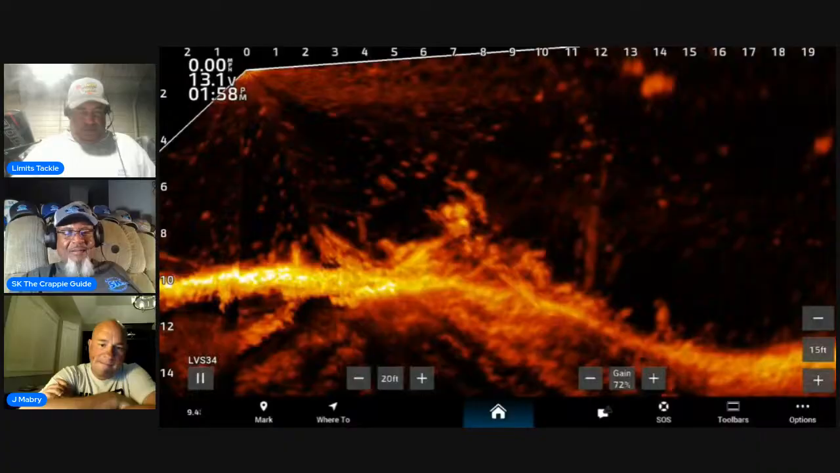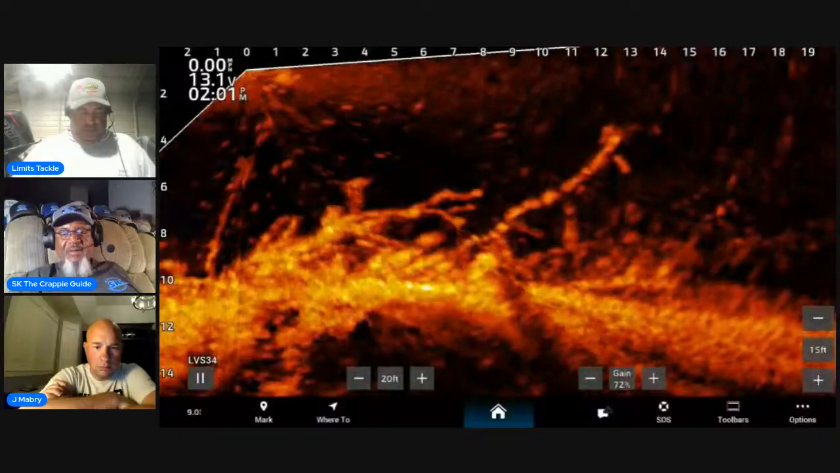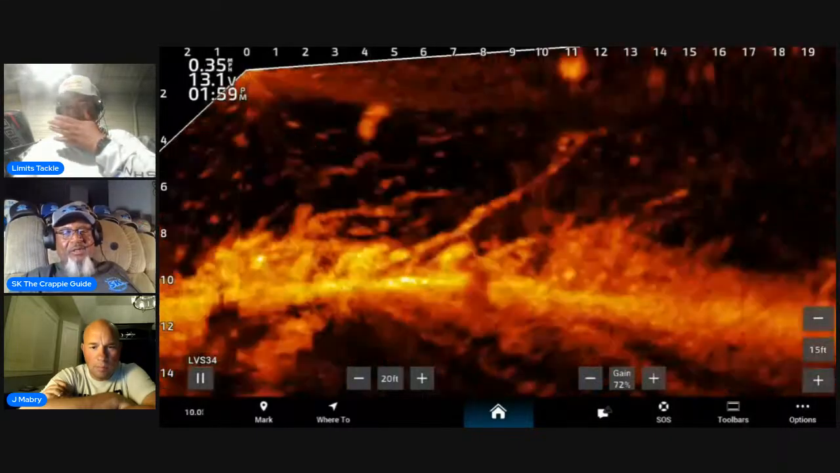This is not it. I couldn't find it. I'll see if I can find it for the next live. But there are so many areas on Lake Houston that are like that, it's unreal.